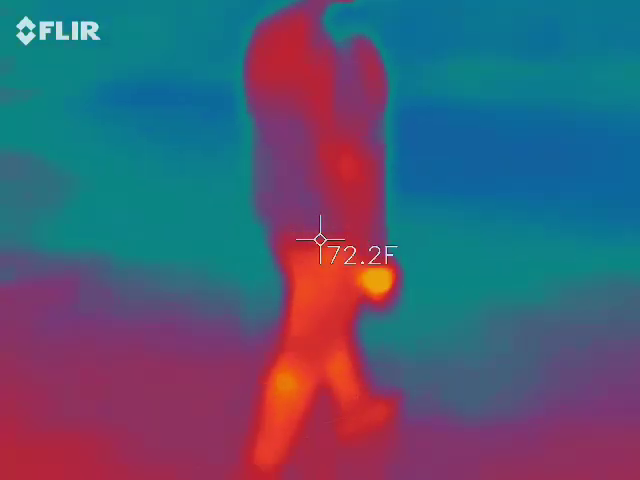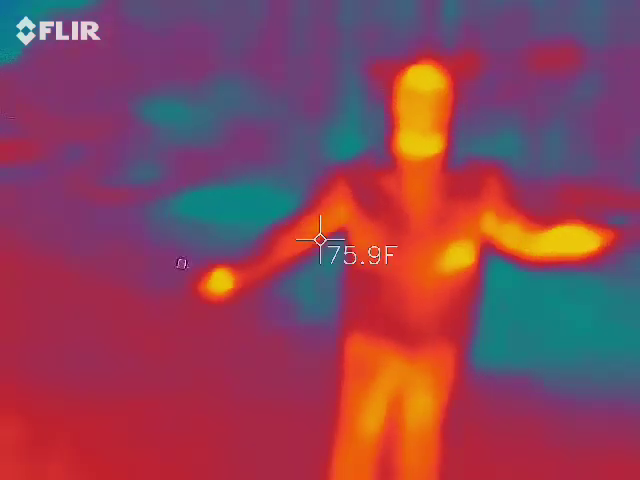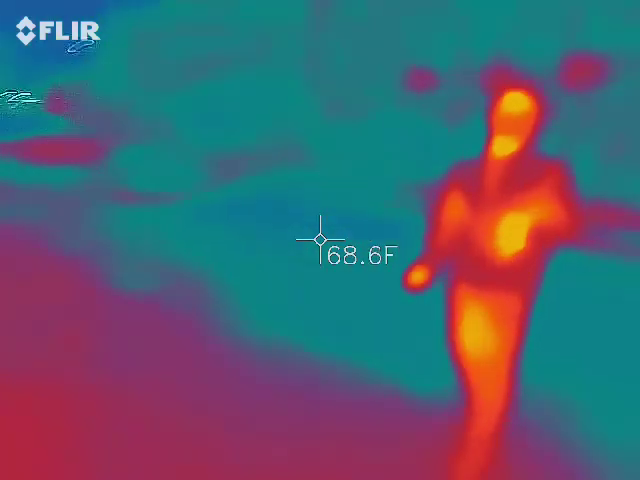You can't put your thermometer on the... I'm not gonna do the barn. You see me? How do I look? Sexy. Is there anything walking in front of me? No.